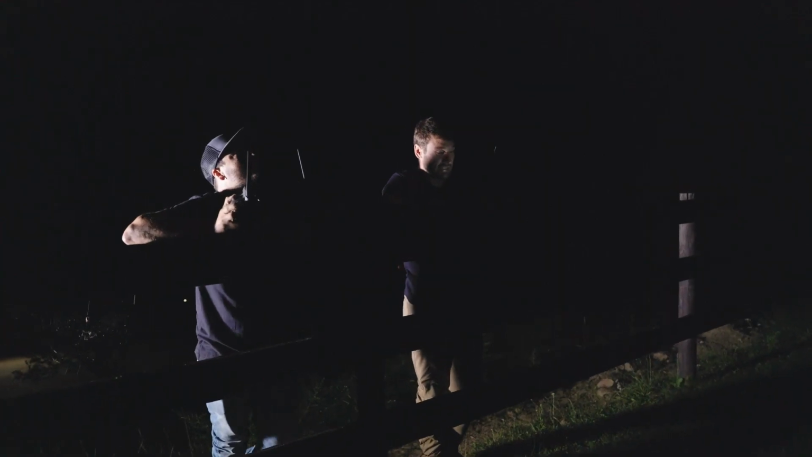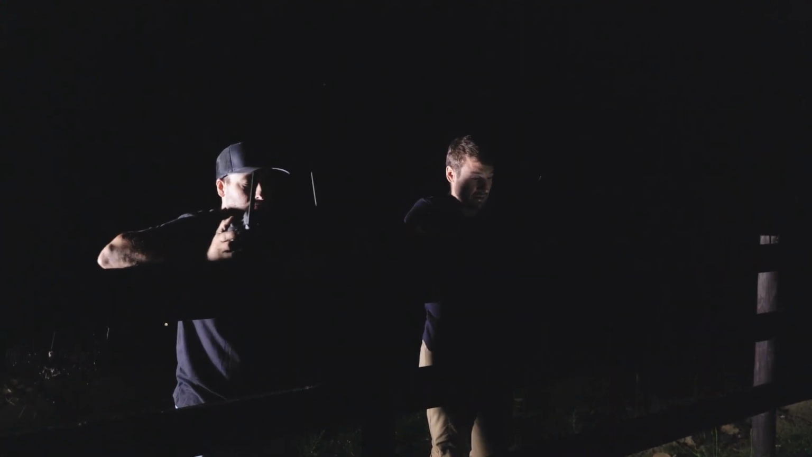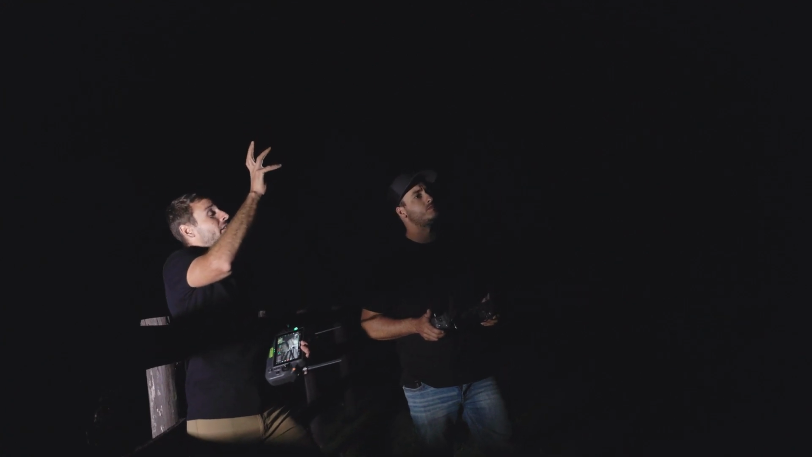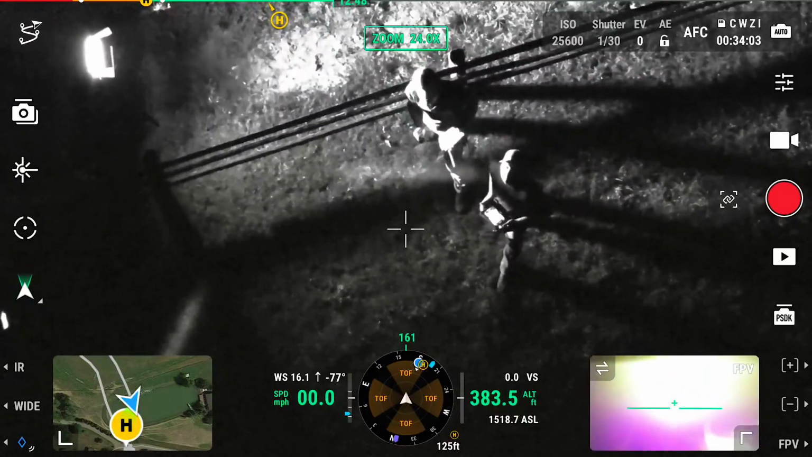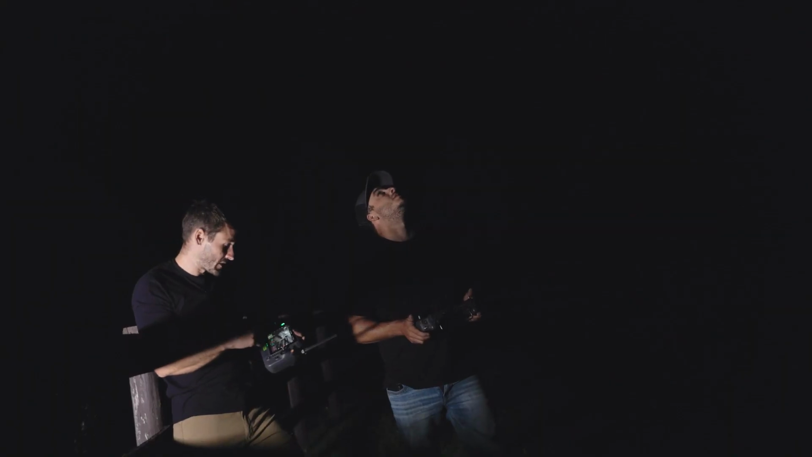We're going to look at the same thing, which is that carcass that's laying up there. Both drones are right above us. Jason has the LP12. I have the Gl60 Mini. I'll turn it on. Gl60 Mini turned on. And now it's shooting out there somewhere. It's not even hitting us. So I will turn the Gl60 Mini off. Jason turns the LP12 on, and it hits us.